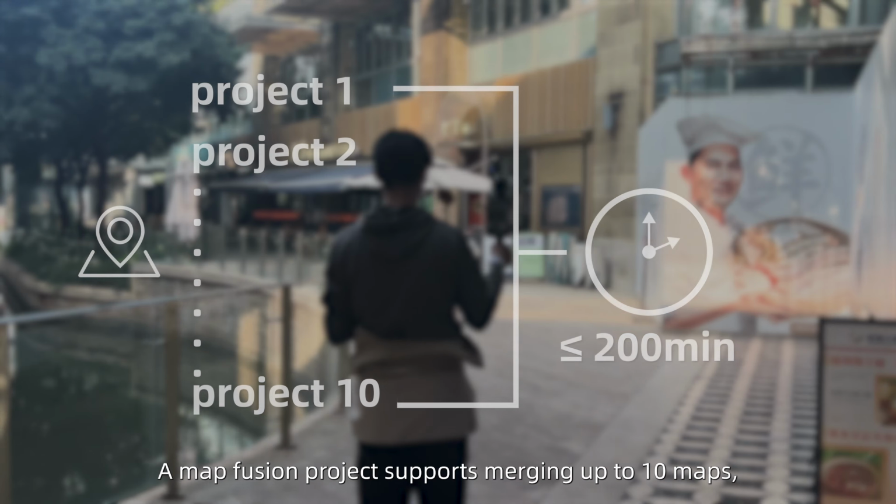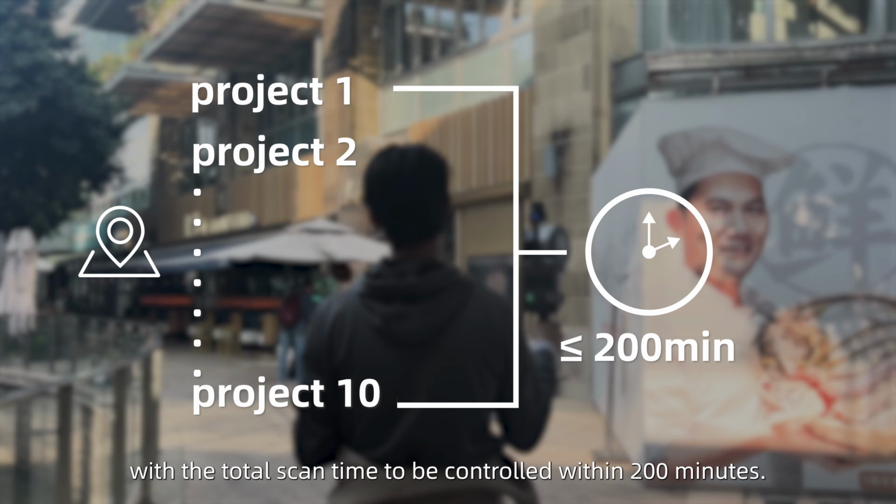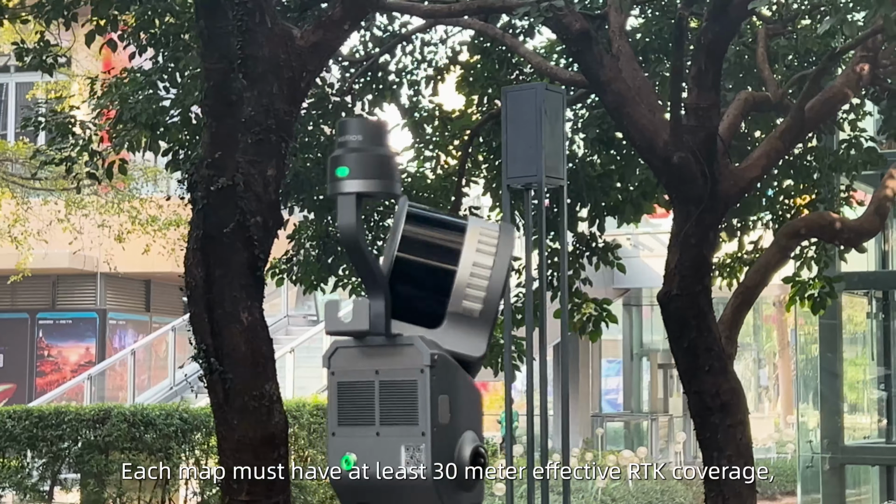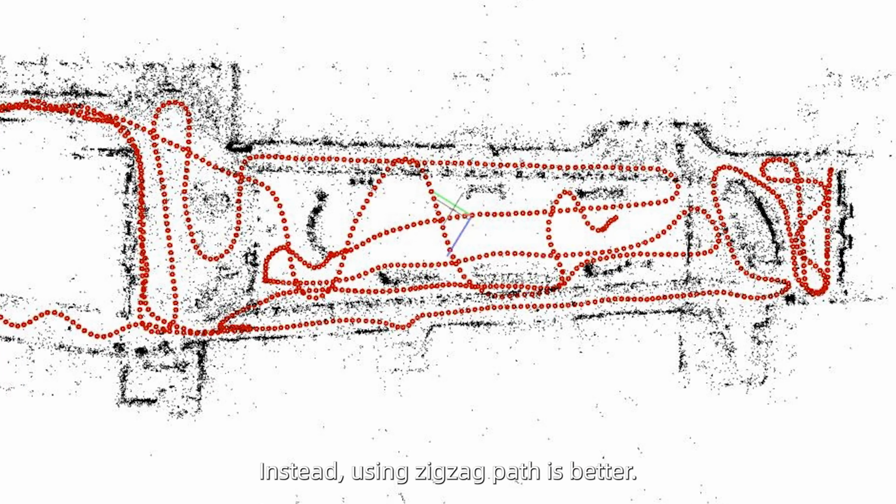A map fusion project supports merging up to 10 maps, with the total scan time to be controlled within 200 minutes. When performing map fusion with RTK, each map must have at least 30-meter effective RTK coverage, and the scanning trajectory should not be a straight line. Instead, using a zigzag path is better.